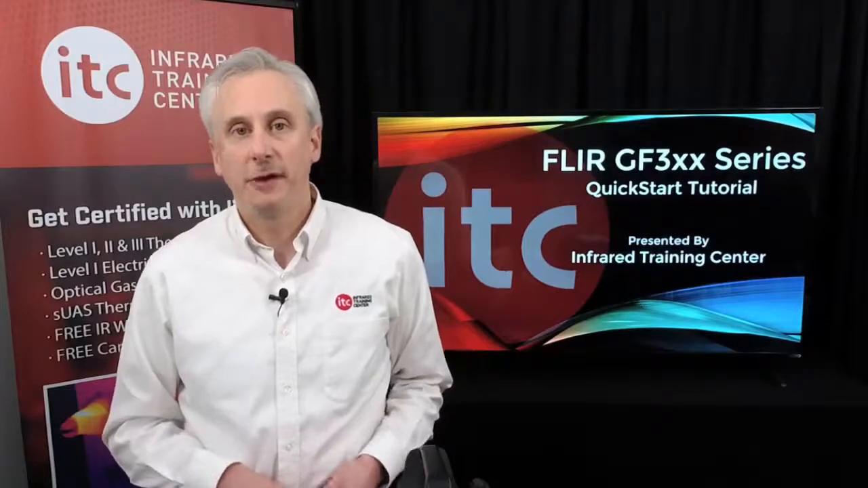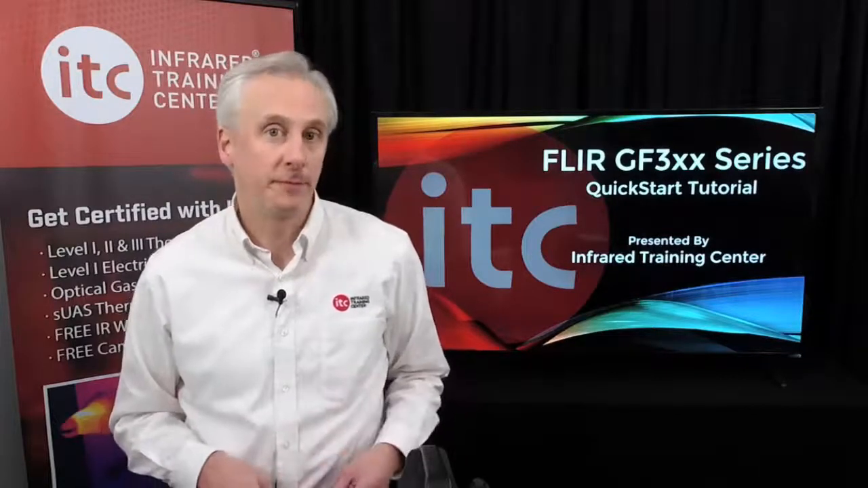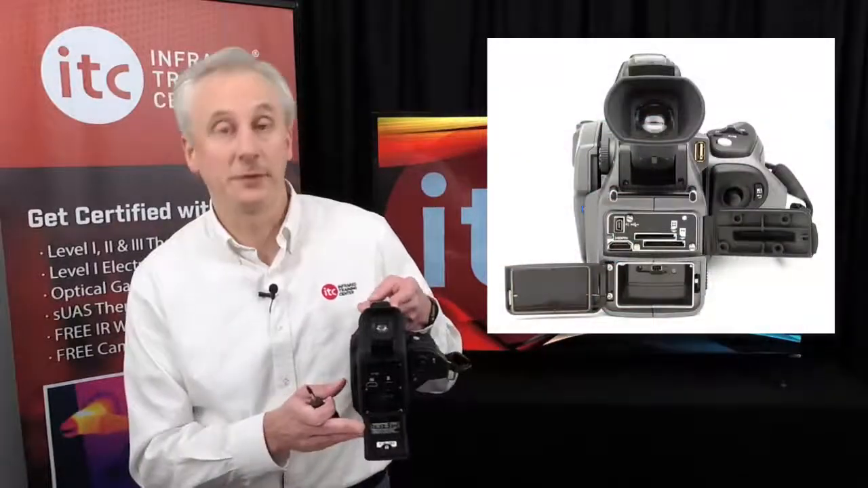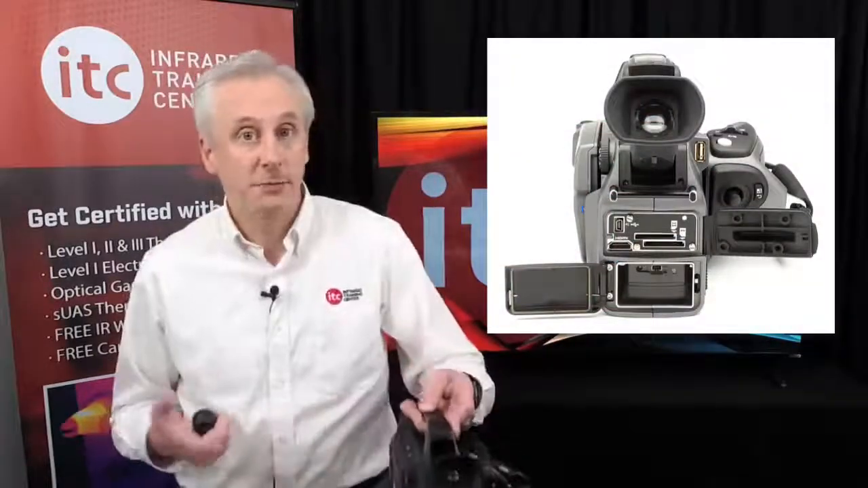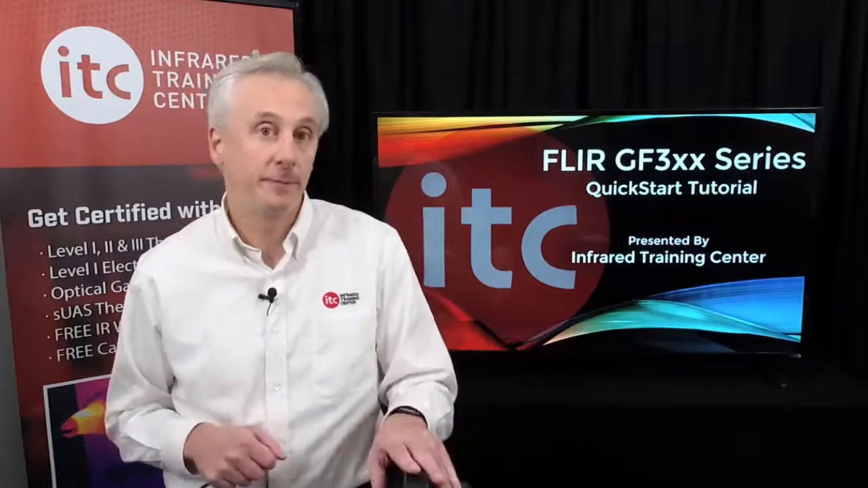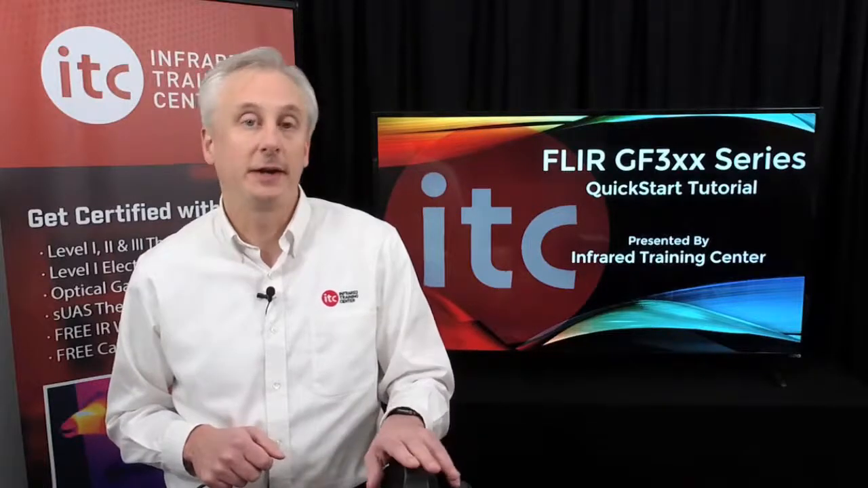All image and video files are stored on a removable SD card that comes with the thermal imager. The slot for the SD card is located on the back of the camera under this cover. Now it's important to note that this series of thermal imager does not have any internal memory, so be sure to install the card right away as it's needed to store data.